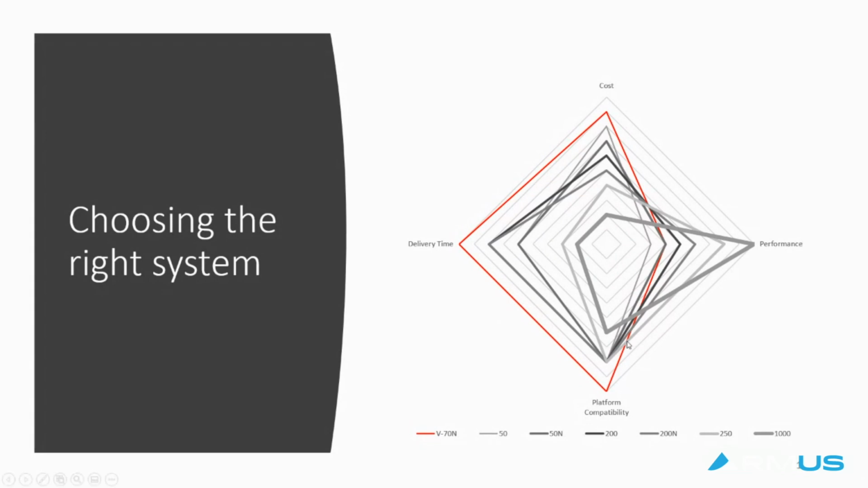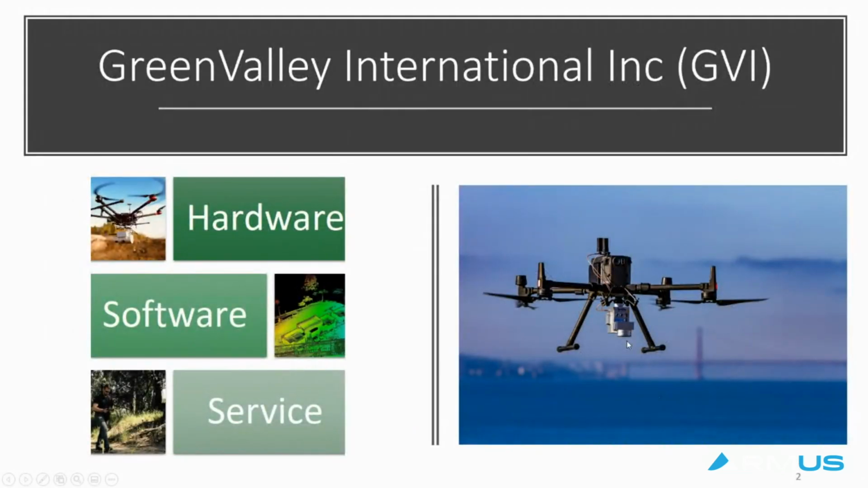Now, about GreenValley a little bit more. GreenValley is one of the leading providers of LiDAR mapping solutions. We have a full portfolio of aerial, UAV, mobile, and terrestrial hardware and software. And more importantly, we actually have a very big service branch, and that gives us quite an edge.